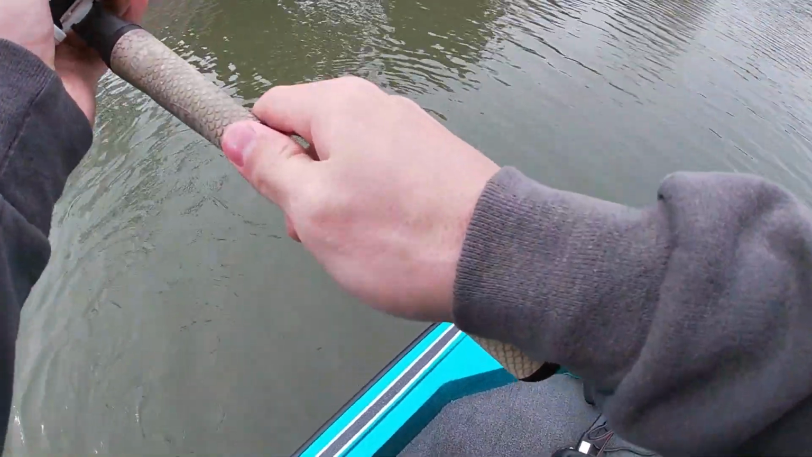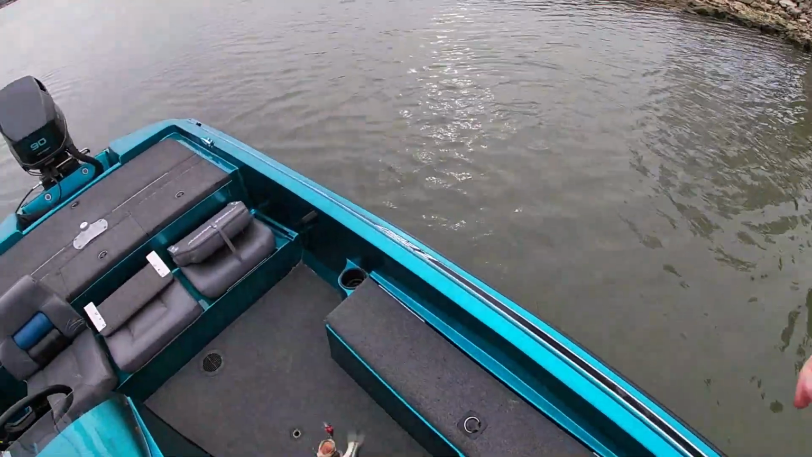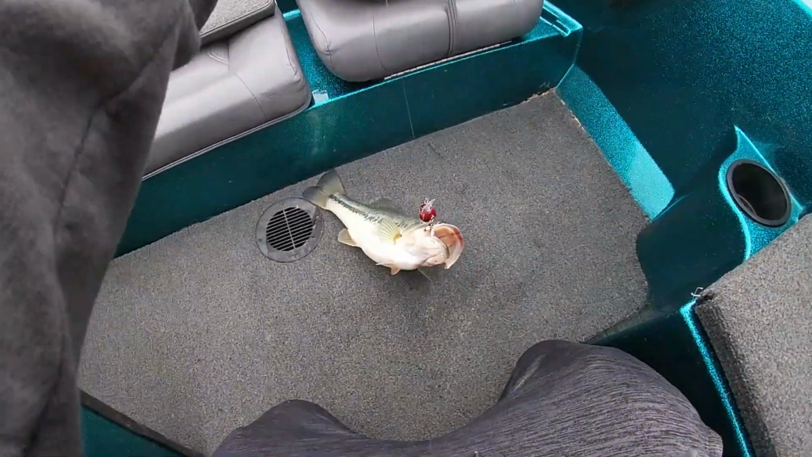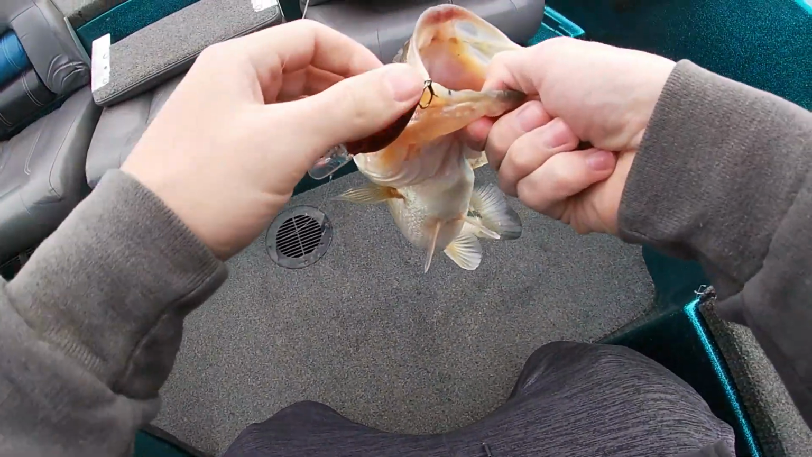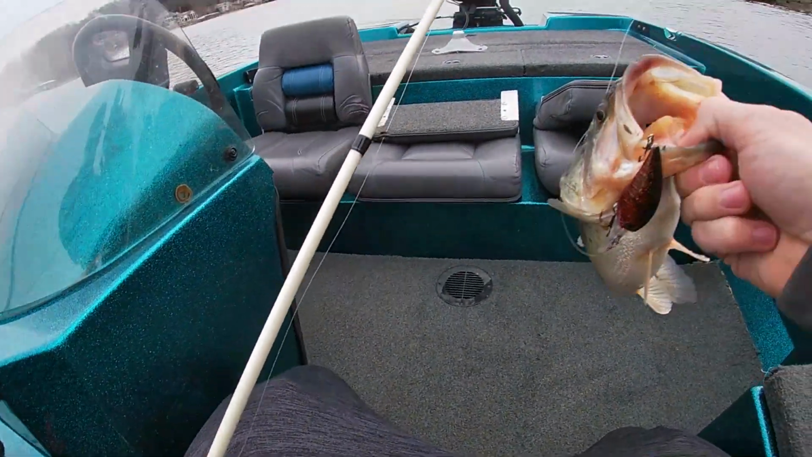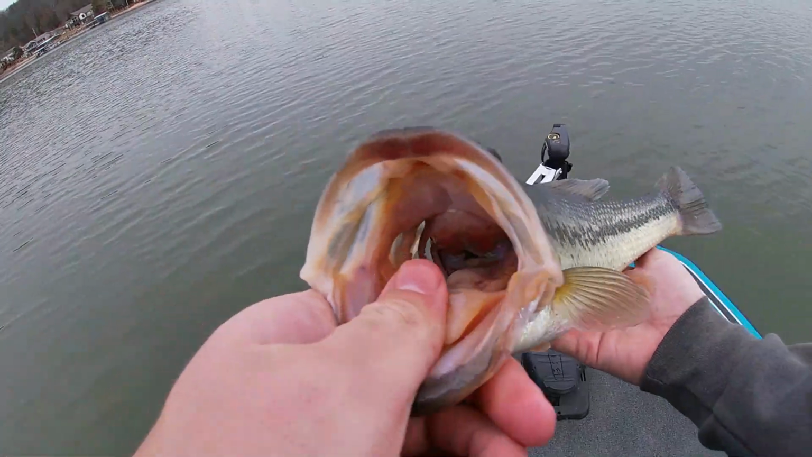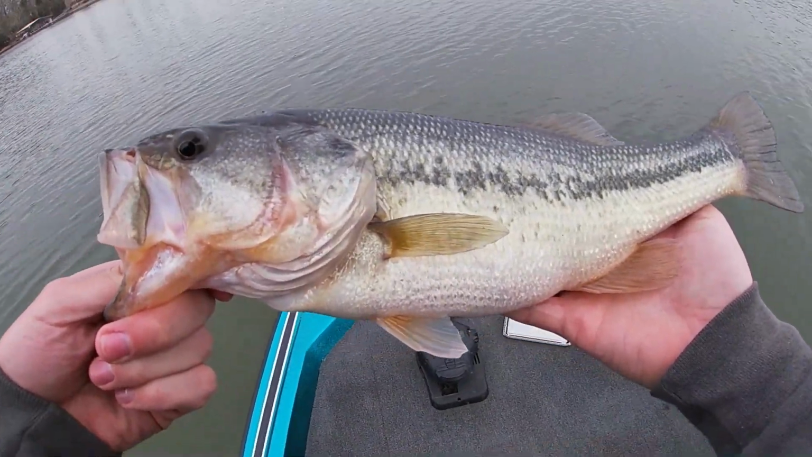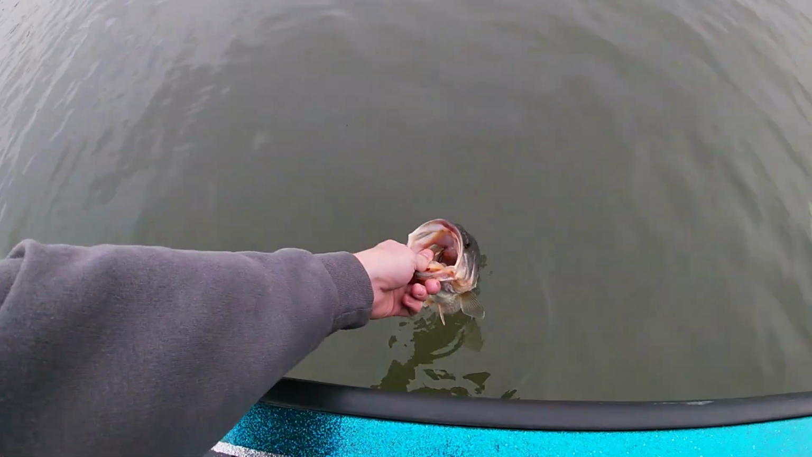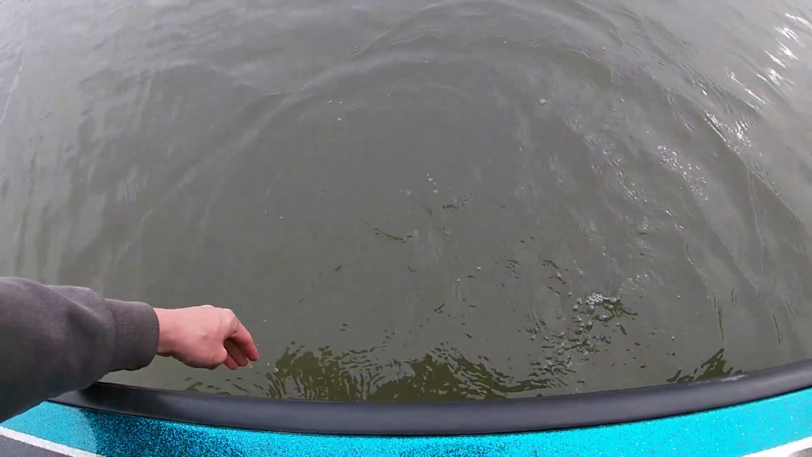Camera on, I just got bit. Oh yeah, it's a good way to start the day out. I knew some of those marks I was seeing on the graph had to be some bass up in here. Awesome. Let's get my pliers and unhook this guy. Yep, not a bad way to start out the day with that nice largemouth. Probably about a 16, 17 inch fish. We're gonna get it right back in the water here. There she goes. Kicked back fine.